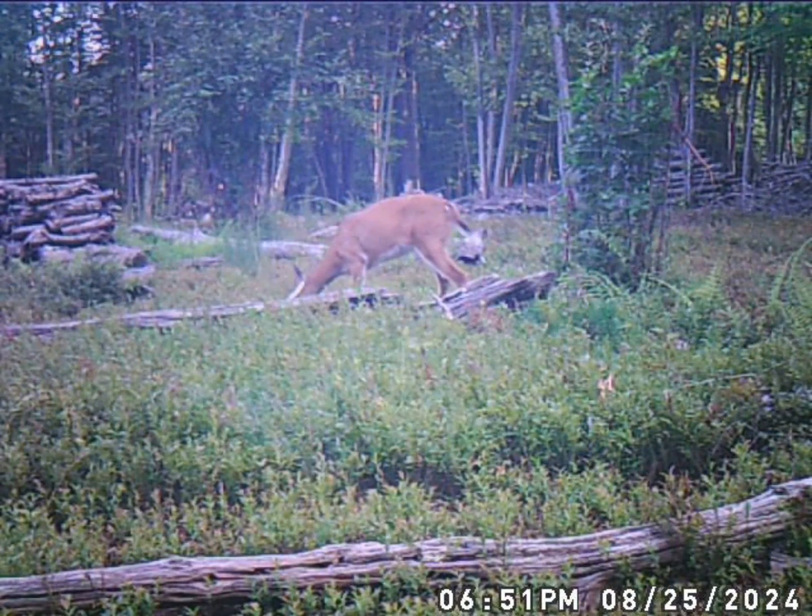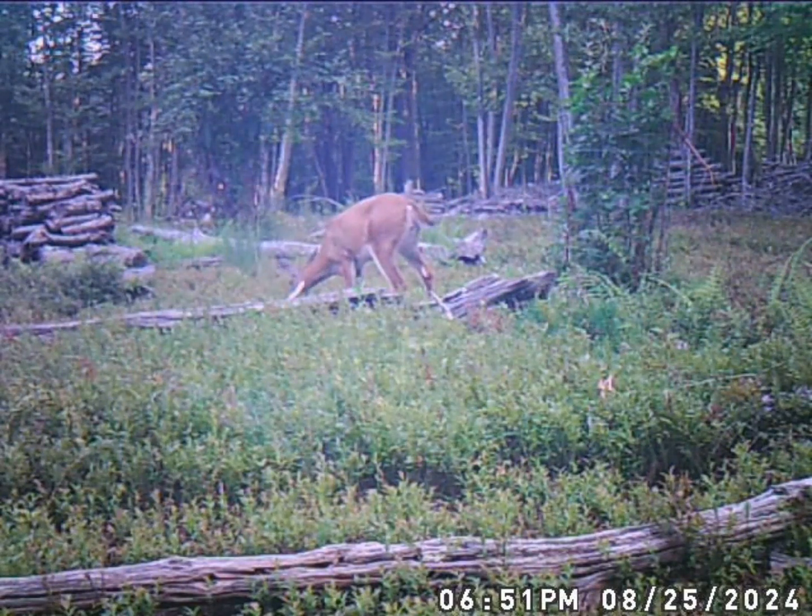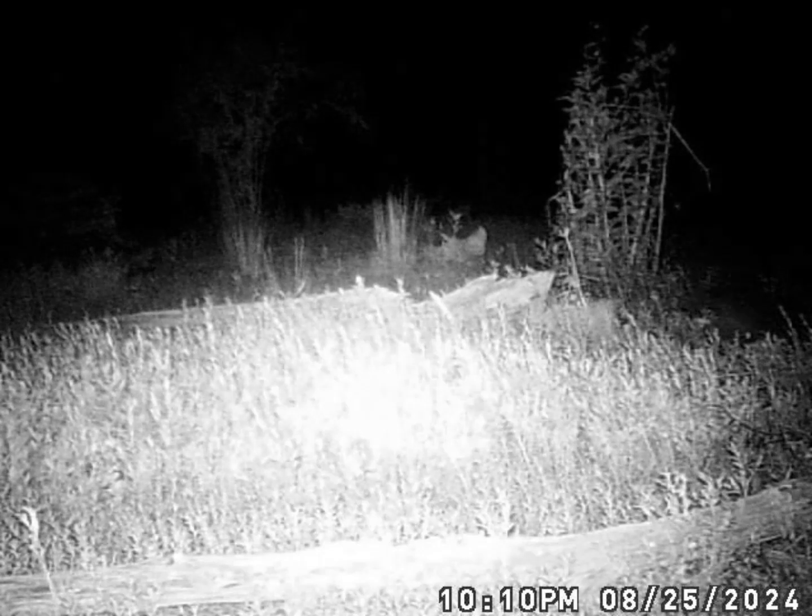And I have tried a couple different brands of these game cameras, and I like the ones that put the time and date on pictures or videos better.